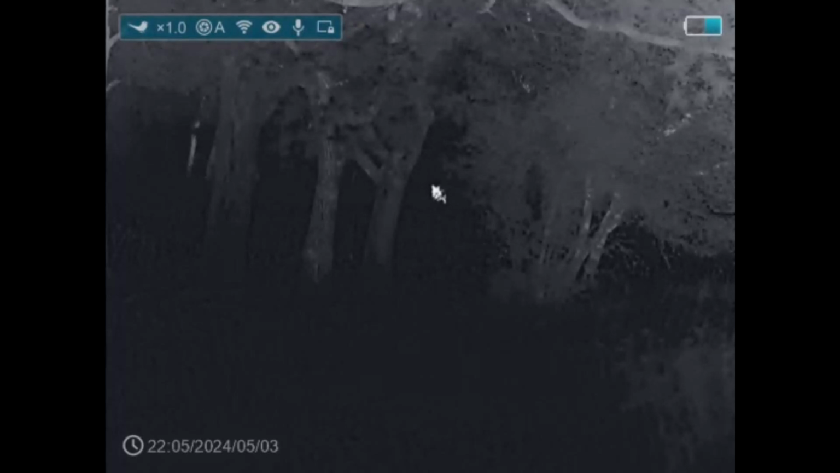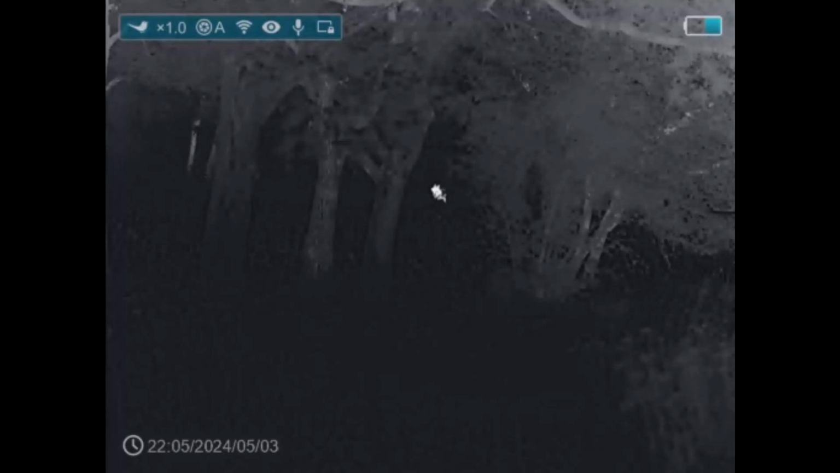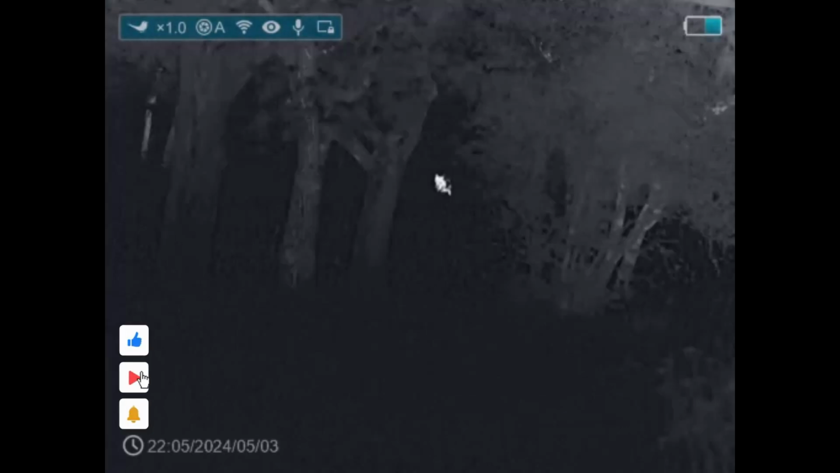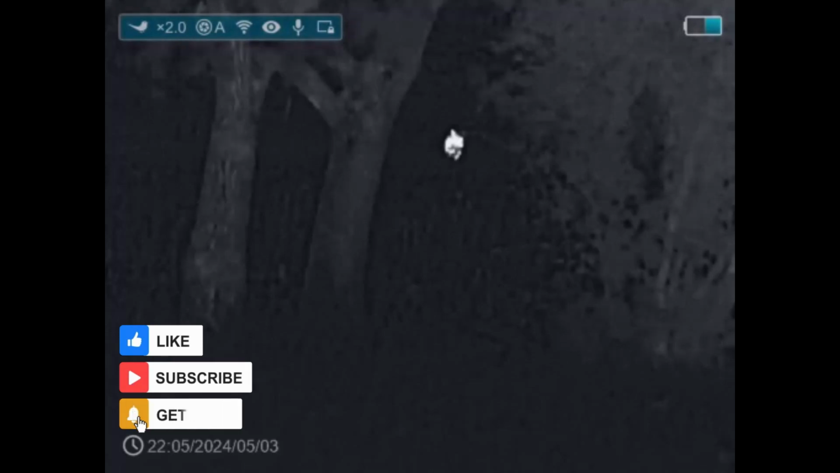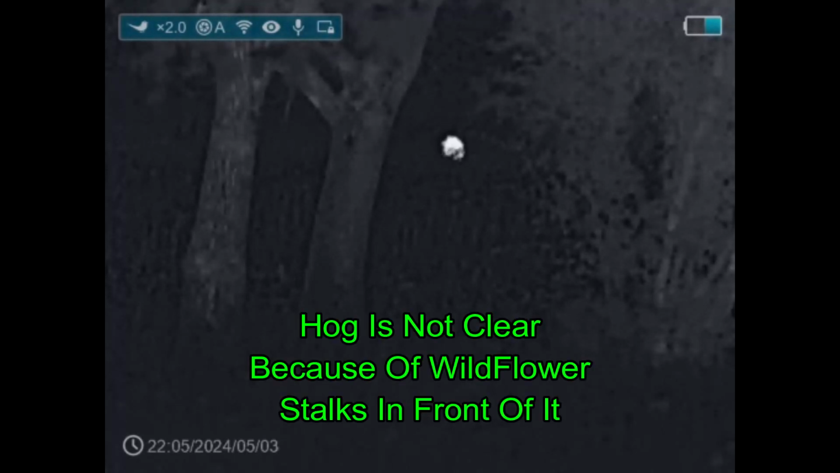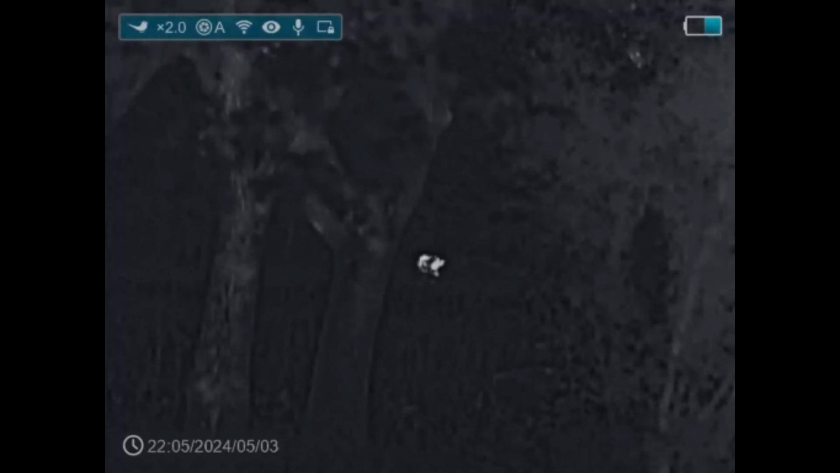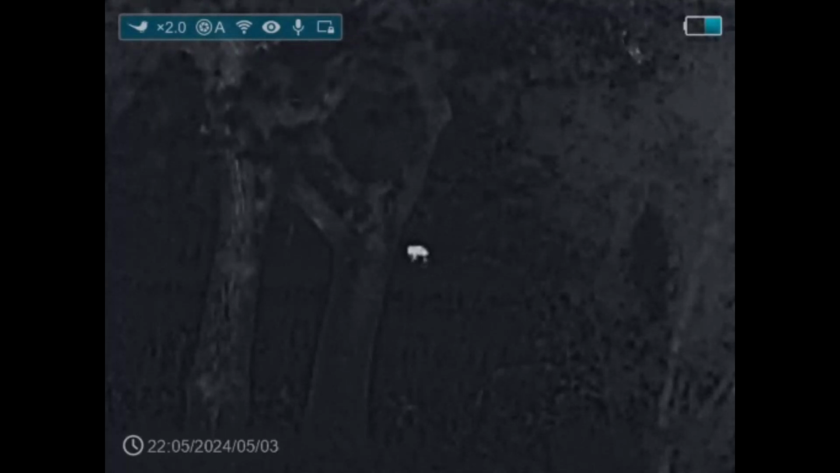And Ben seems to be doing an excellent job of not moving too quickly, not making noise. But that's not going to help him with the wind. And the hog is still agitated, still sniffing the air. About this time, Ben is up on his shooting sticks. He's trying to get lined up on the hog, and the hog turns on him. I hit the wrong button. The hog presents a backside, and from my view, it's just going to walk behind this tree. And Ben says he ducked down into the creek, and that's where we lost him.